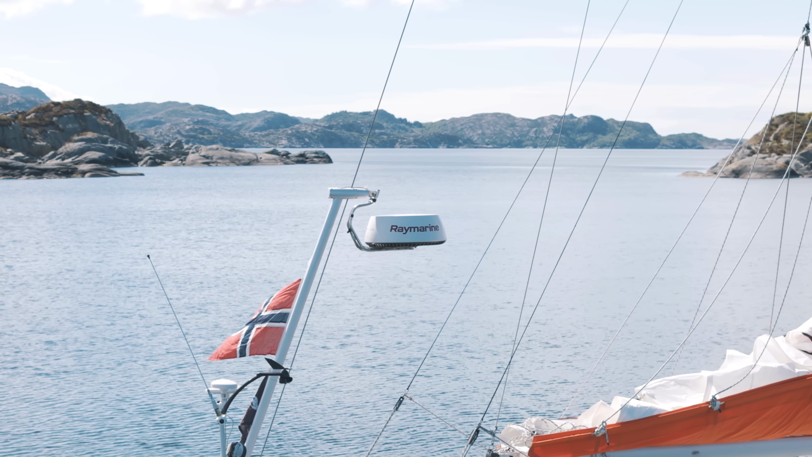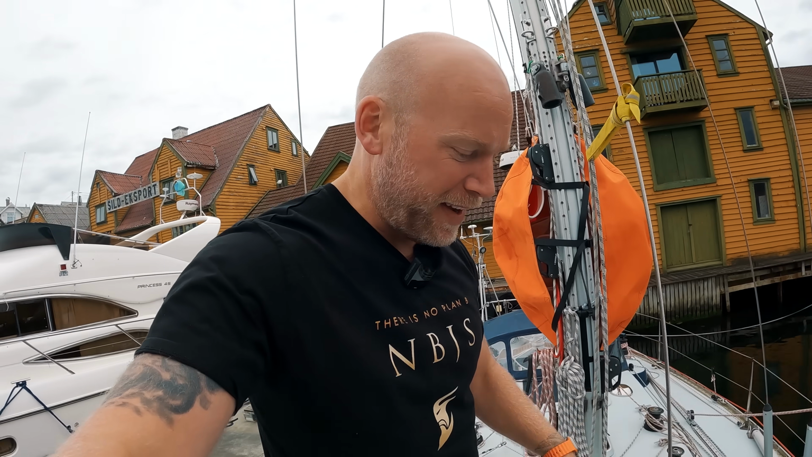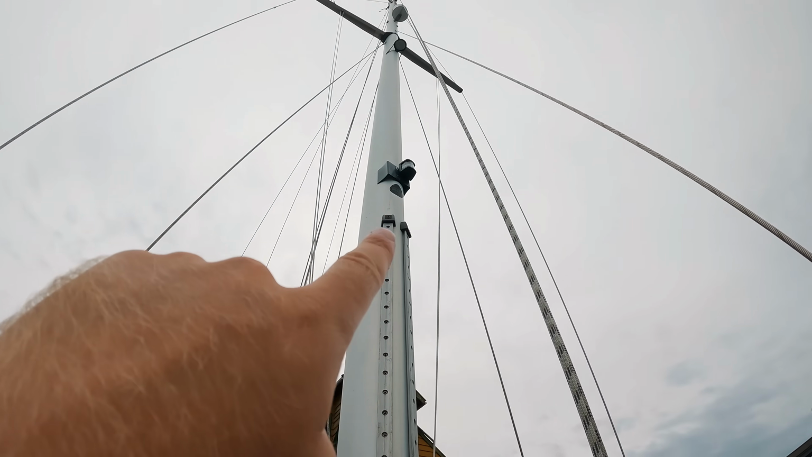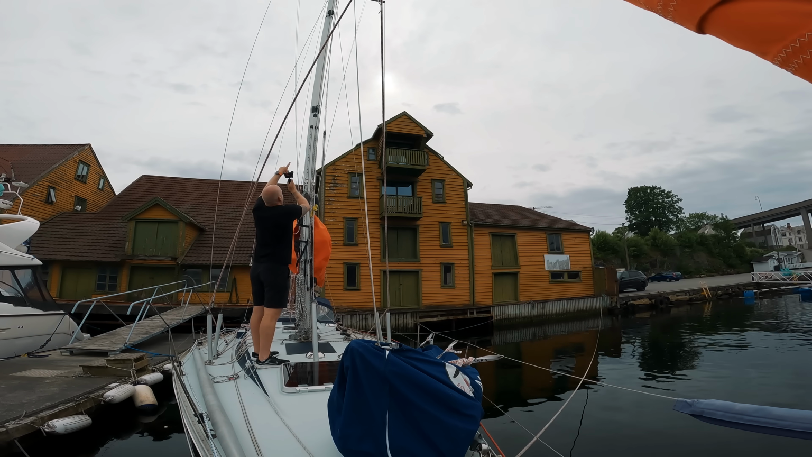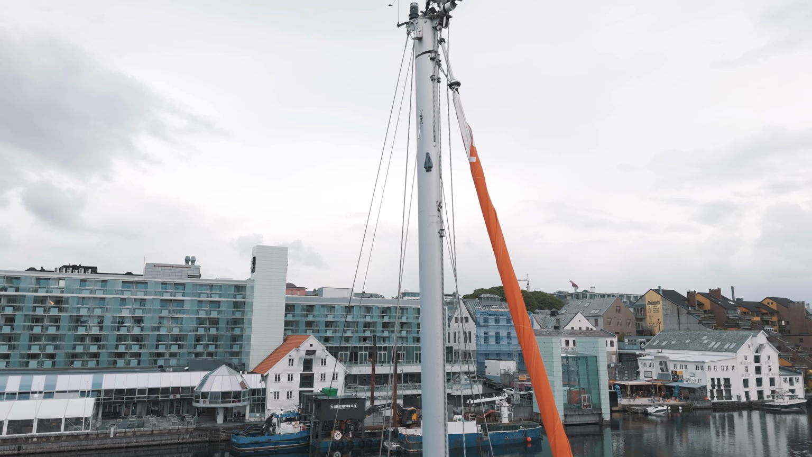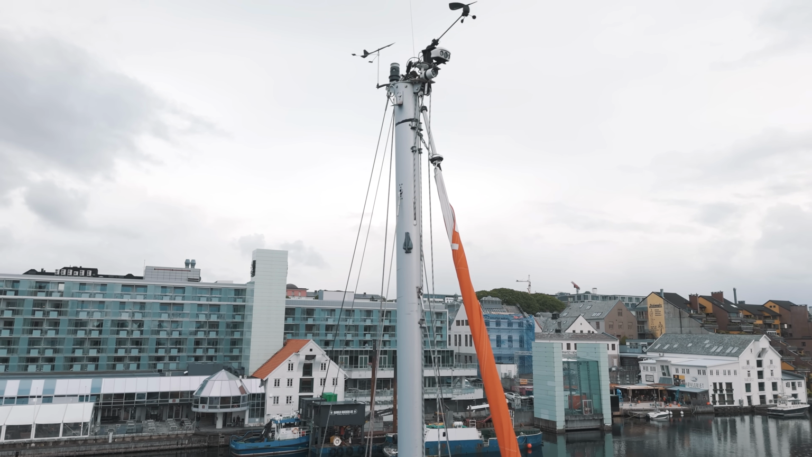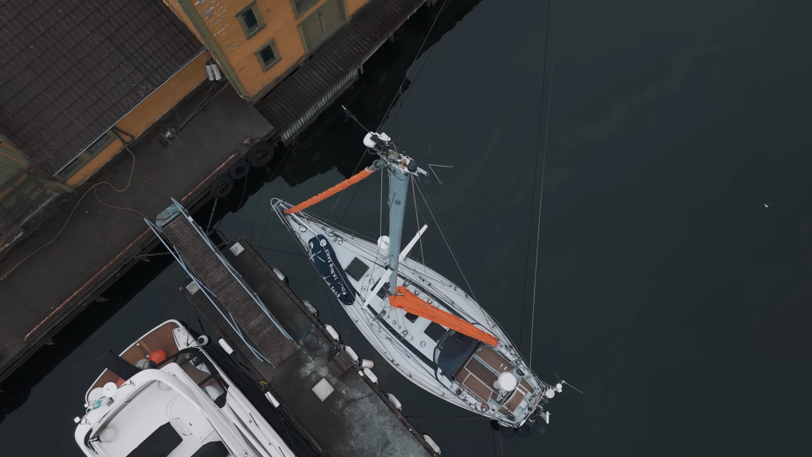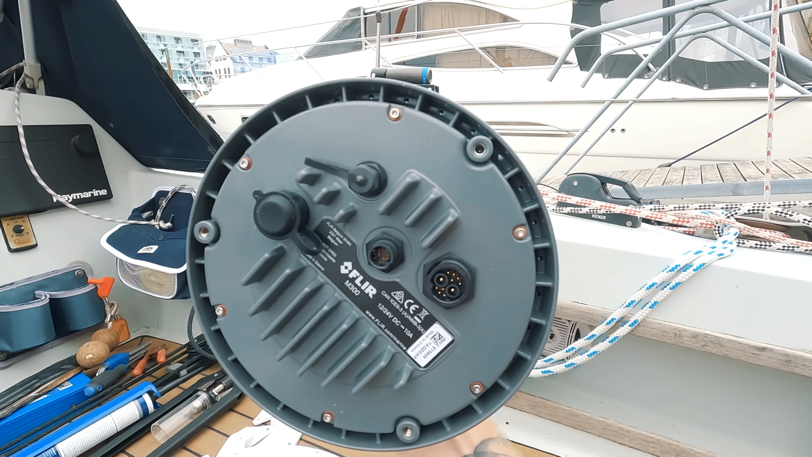So my plan is to take my harness on and climb up to just above the light there, the engine light. And just over there, that's where I'm planning to have the camera. I don't want it all the way on the top because it's too heavy and there's too much movement up there, and it's a lot of electronics in it, so I'm going to be a little bit careful.